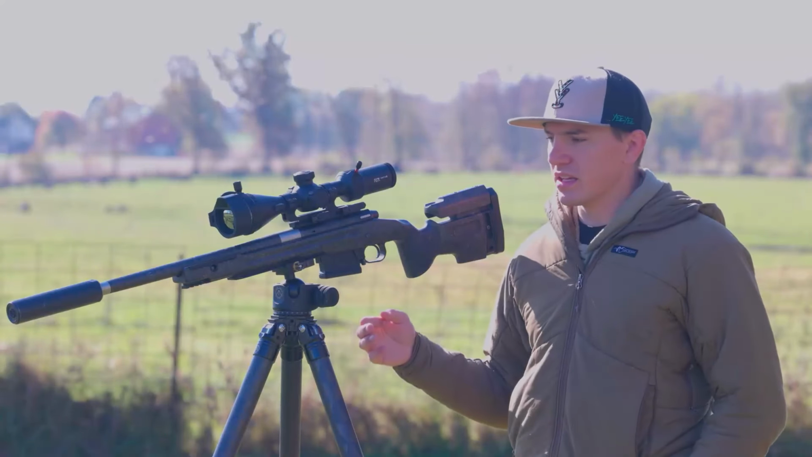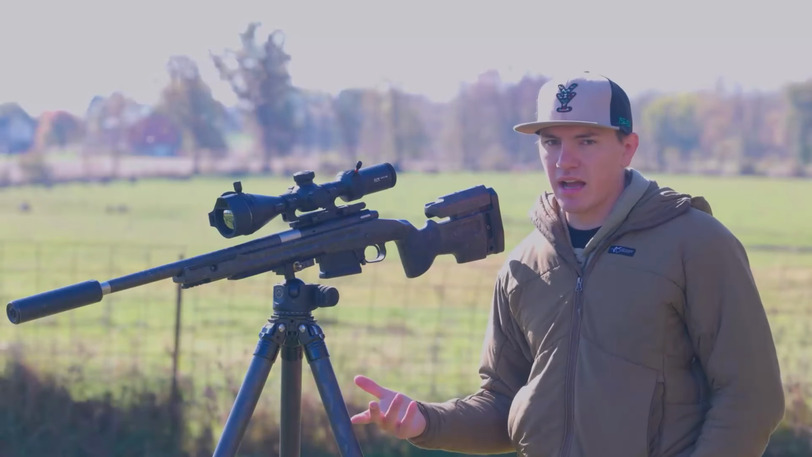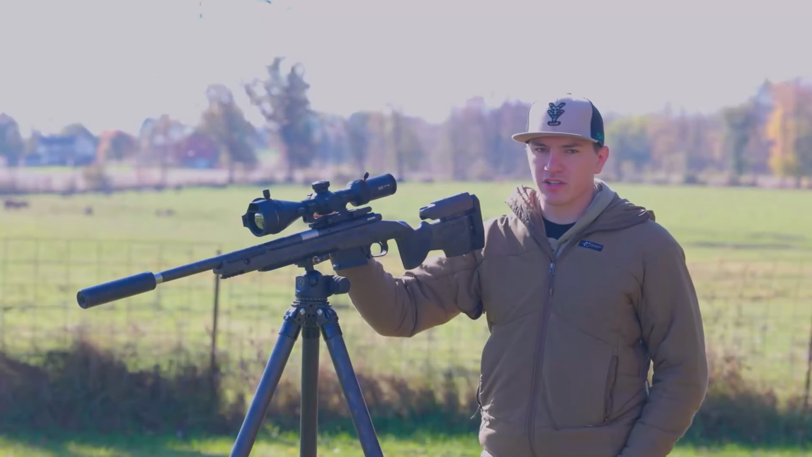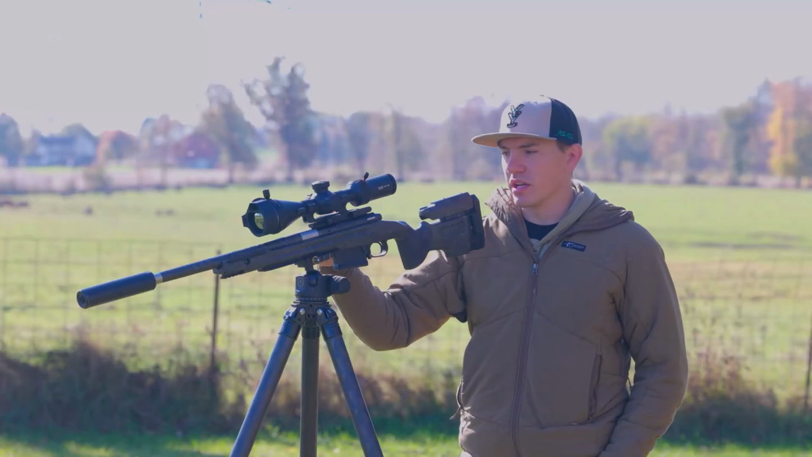But I really like the ability to do that, because coyote hunting, I'm always back and forth to my truck. Like I said, the longest I'll be on stand is maybe an hour if it's a really long stand. To get the 18650 battery out, on the other side there's just a little switch, push it down, the battery door opens, you can pull the 18650 out, put the new one in, and you're good to go.